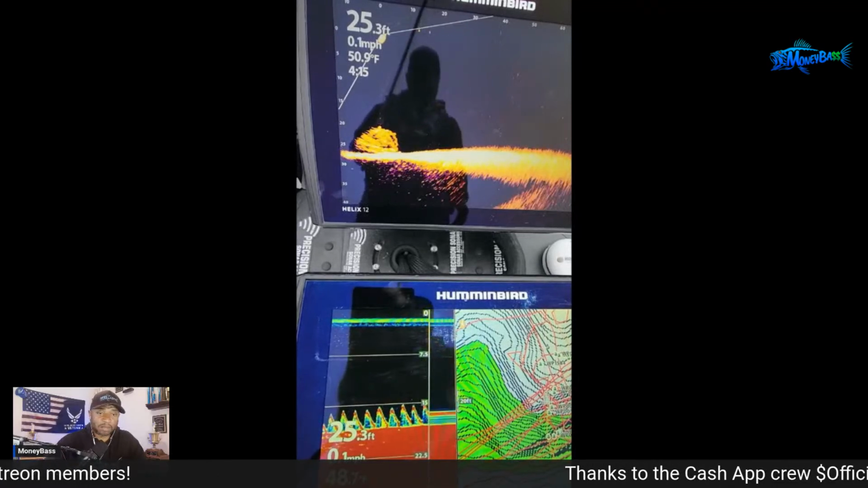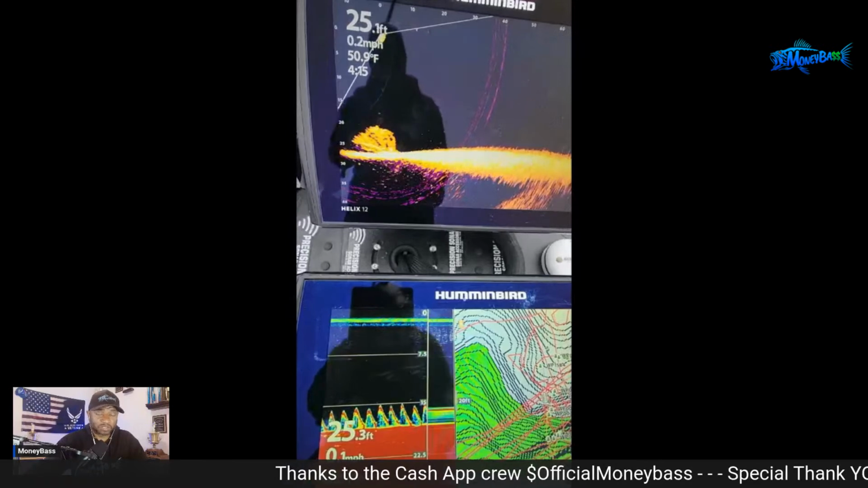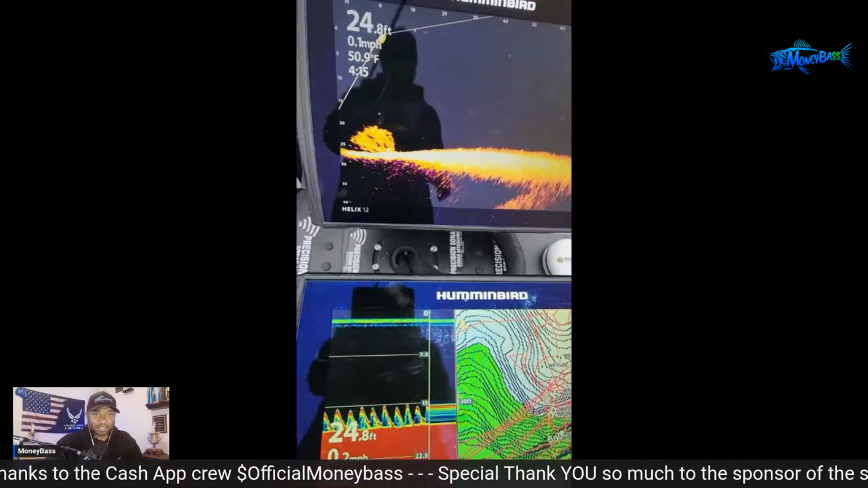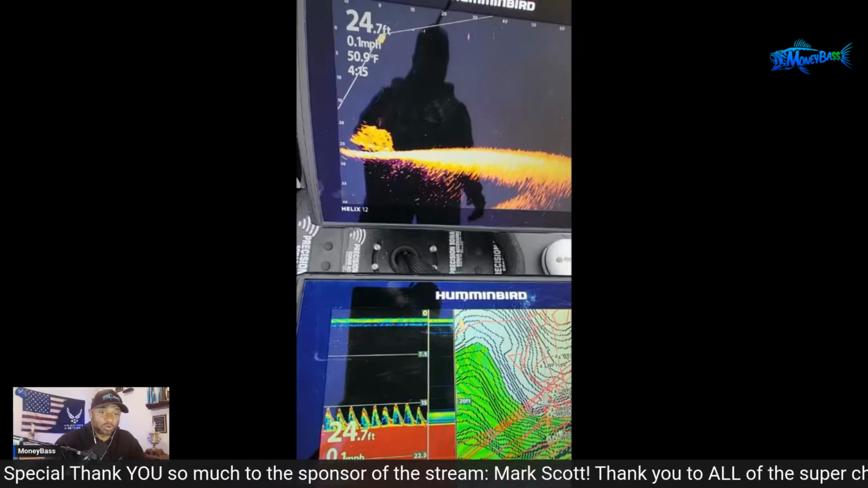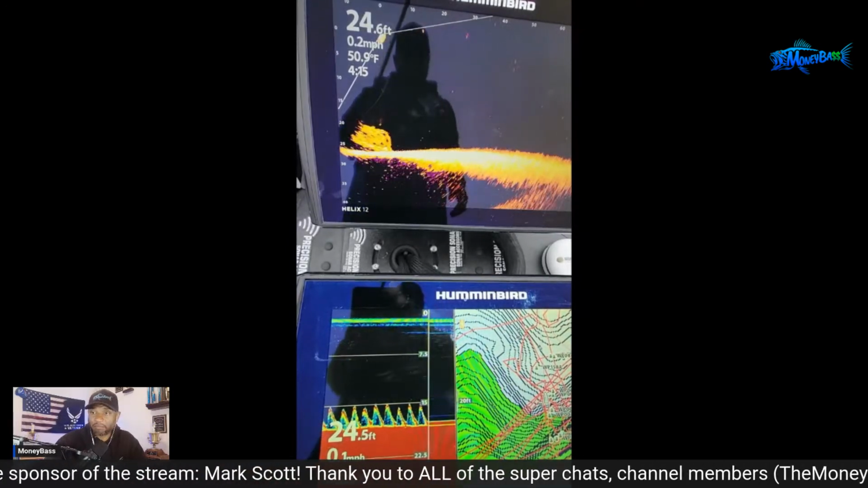Or if I have a drop shot, sometimes I'll just drop it straight down into that brush pile, and those fish will kind of be hid in there. But right now, I don't see any activity within the brush pile itself. So, like I said, I just wanted to show you guys how I can use the sonar in conjunction with live imaging in order to track that bait better.